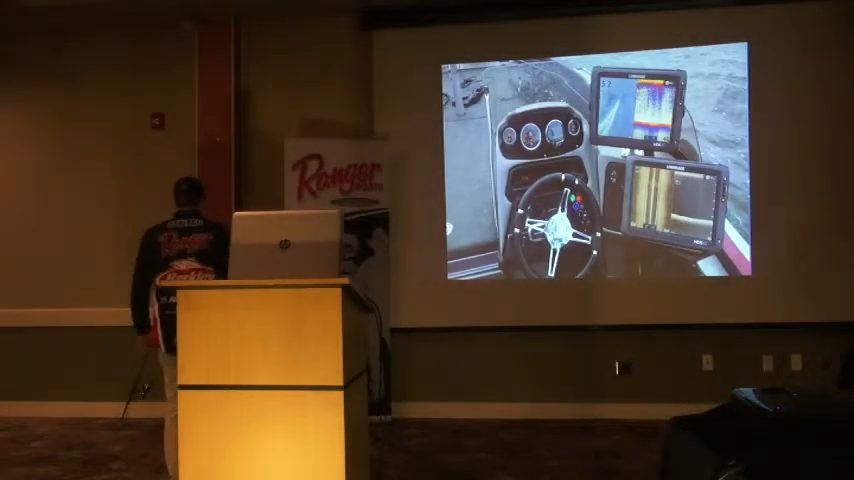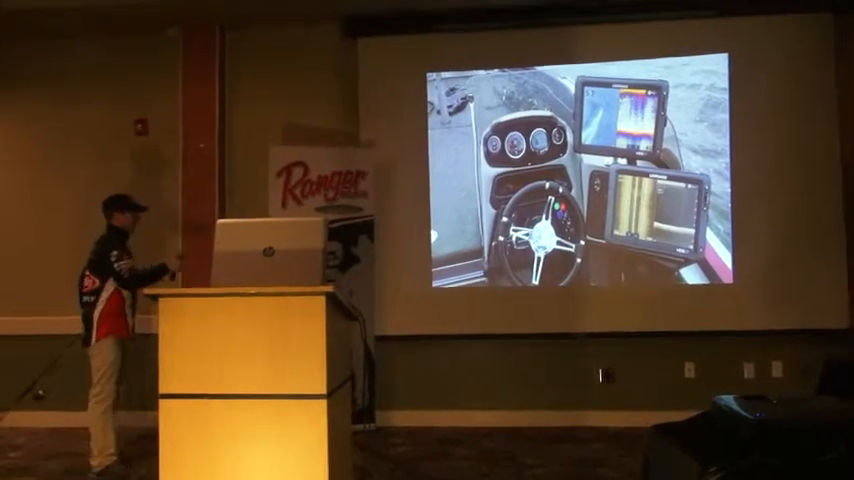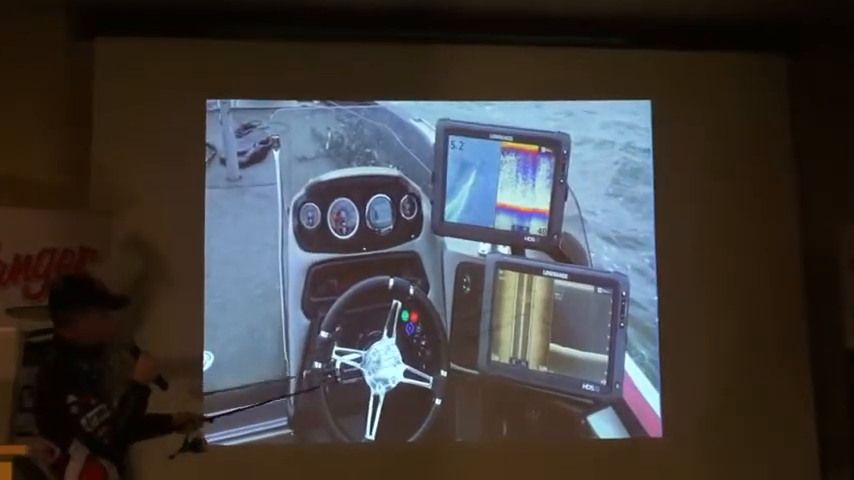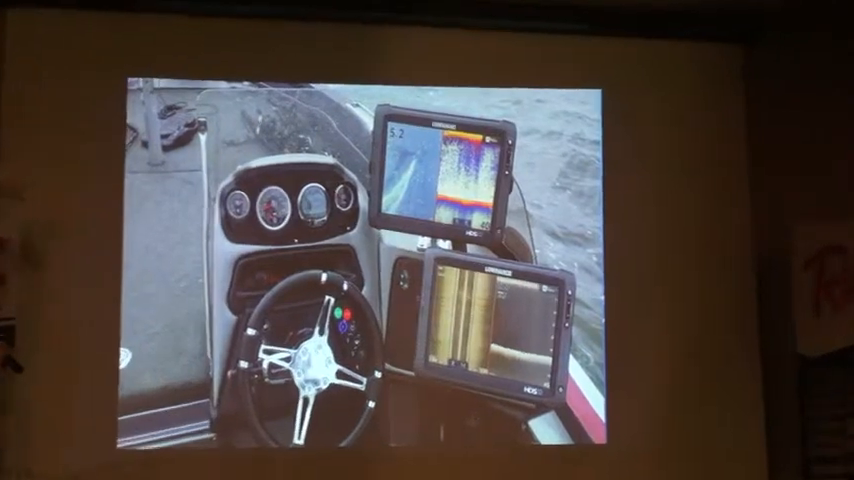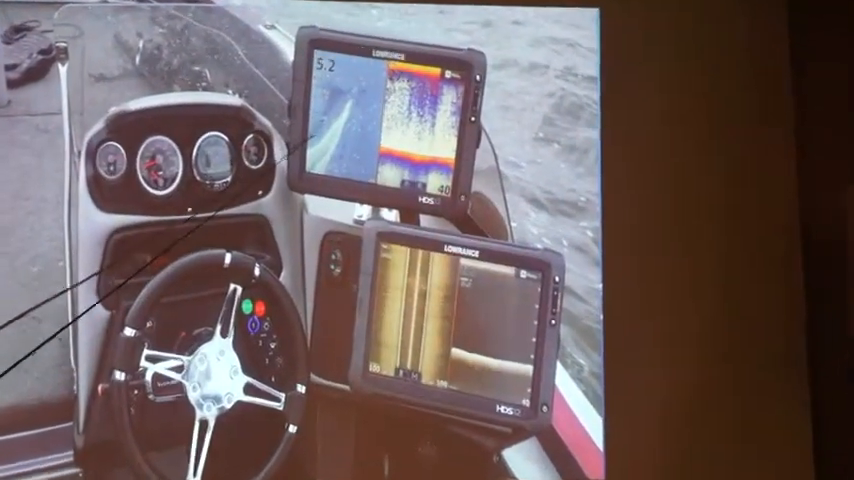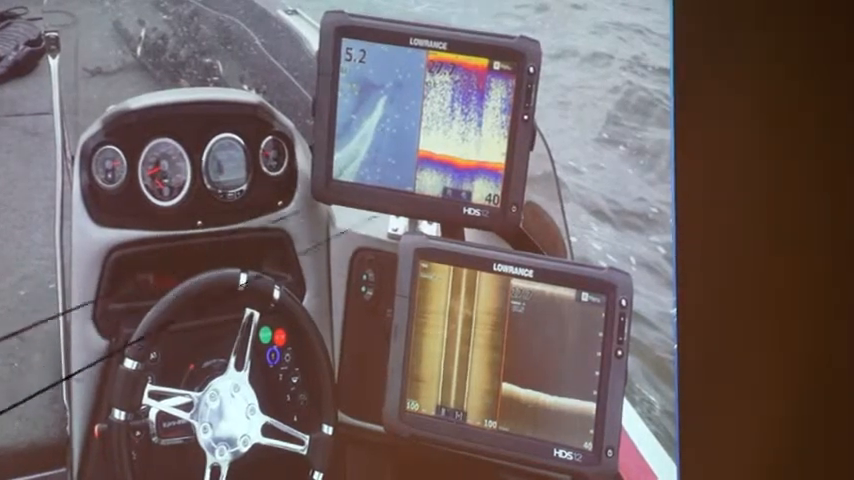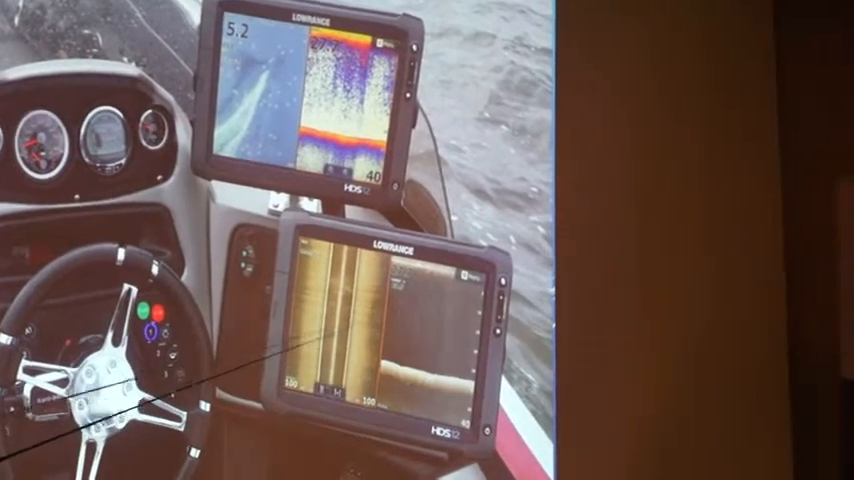So this picture right here is just my setup that I have in my Ranger. It just shows how important electronics are to me. Now, these are two 12-inch screens. They're pretty big screens, but this is typically how I set my boat up for split screen versions on my Ranger here. On the top side here, I have a split screen with sonar and my mapping unit, and this is typically what I run on most bodies of water. On my bottom unit, I have my side imaging and down scan.